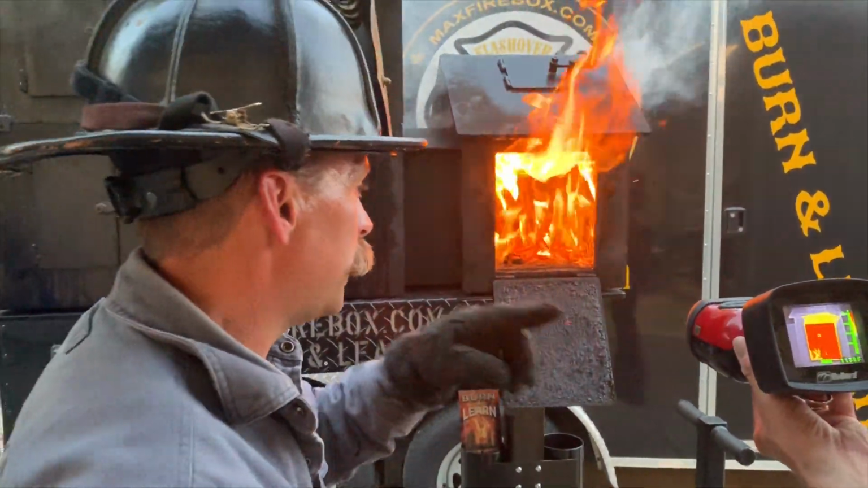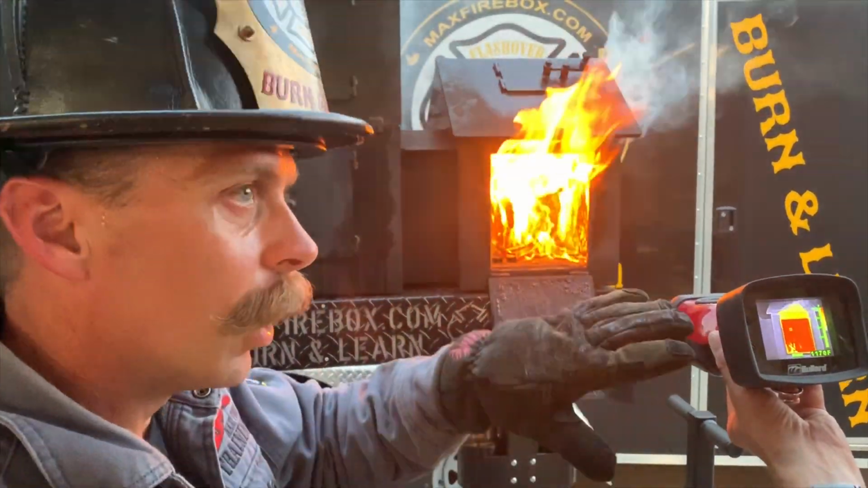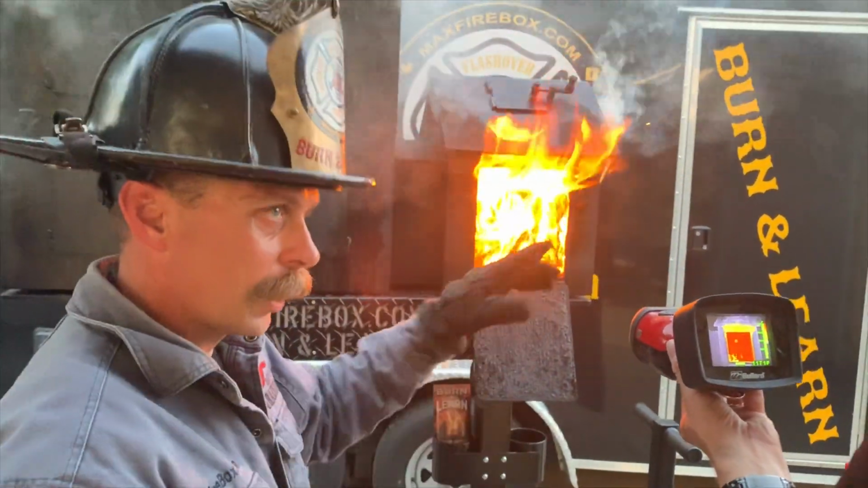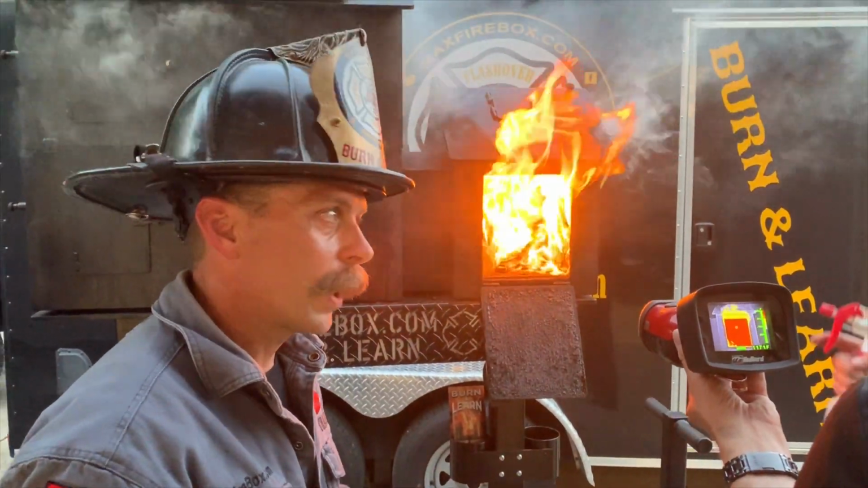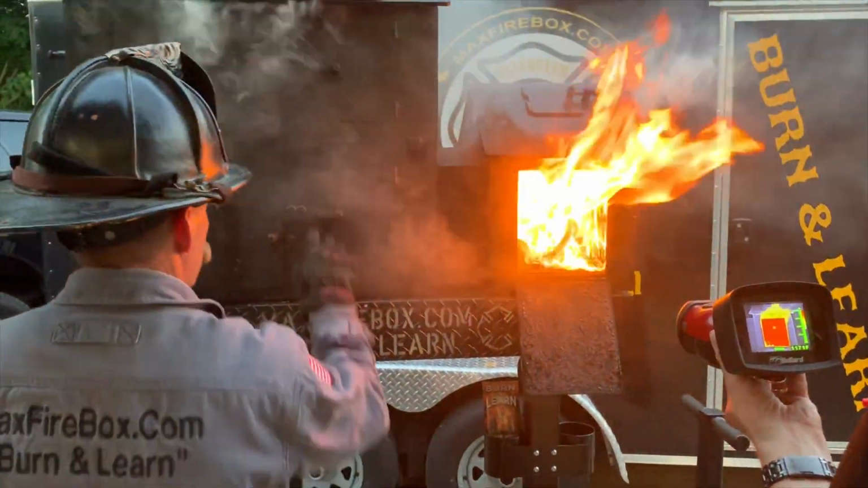And there it is, there's that ignition. Why? Because we didn't kill the heat enough on the thermal camera. Visually, we killed the fire, but like Cass was talking earlier, we've got to kill the heat. So we've got to kill the fast traveling convection currents.